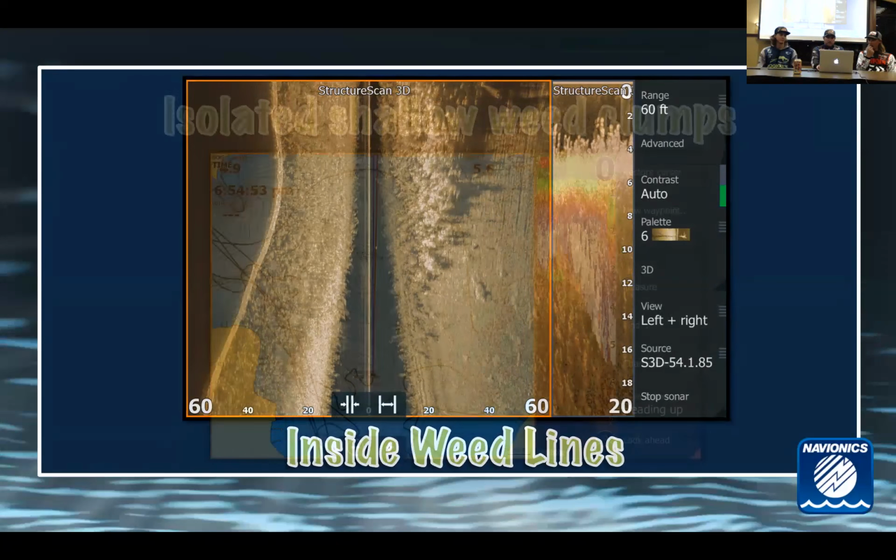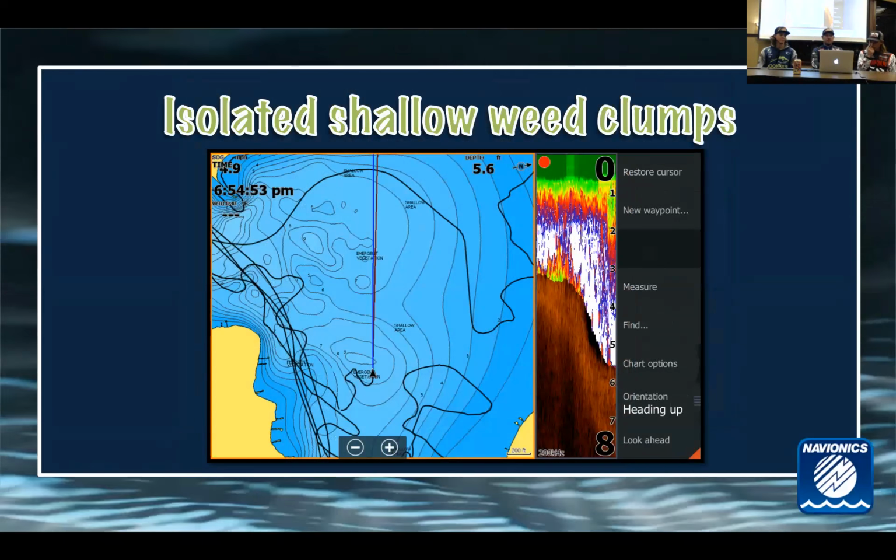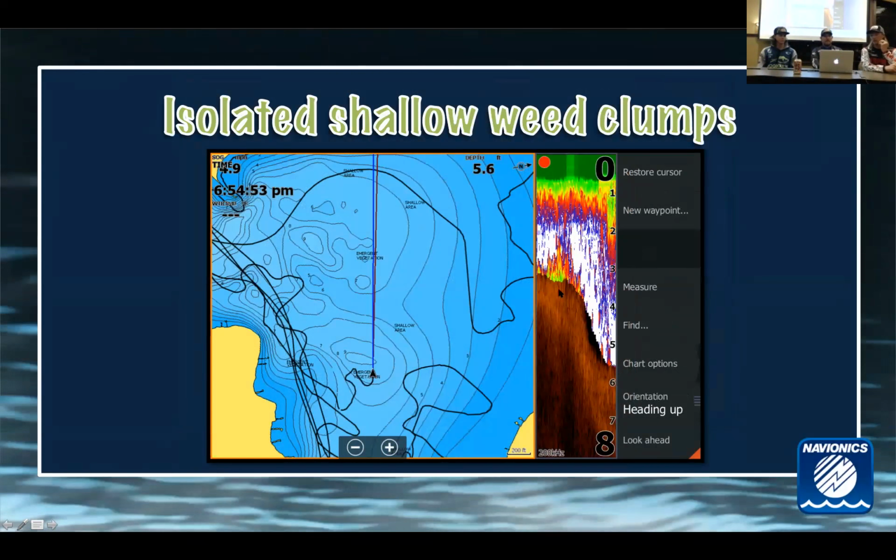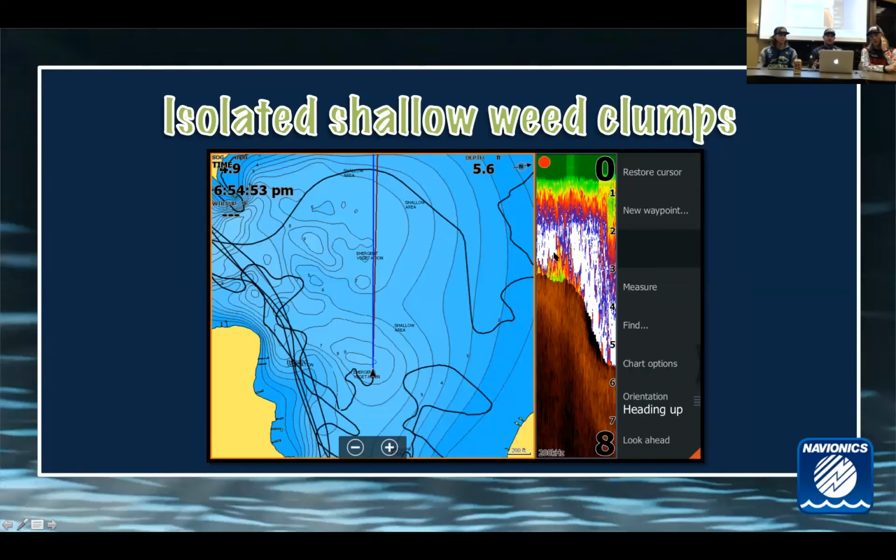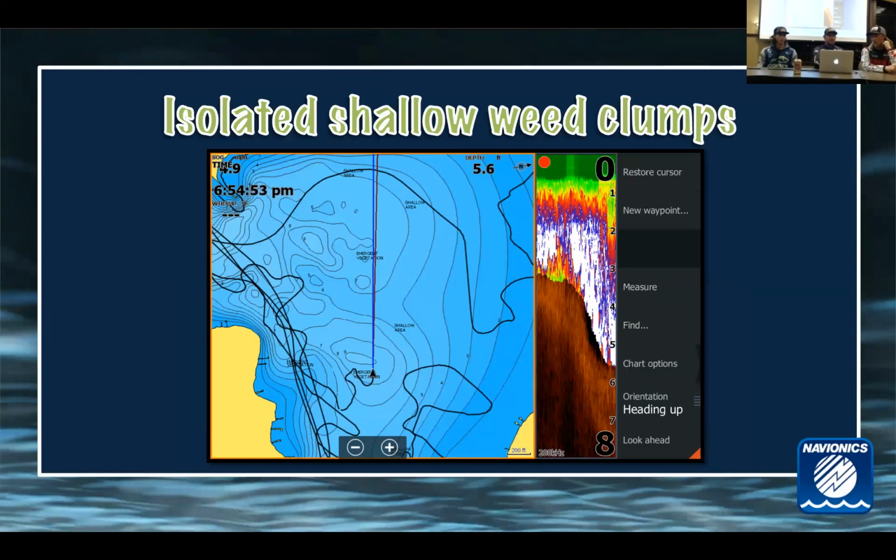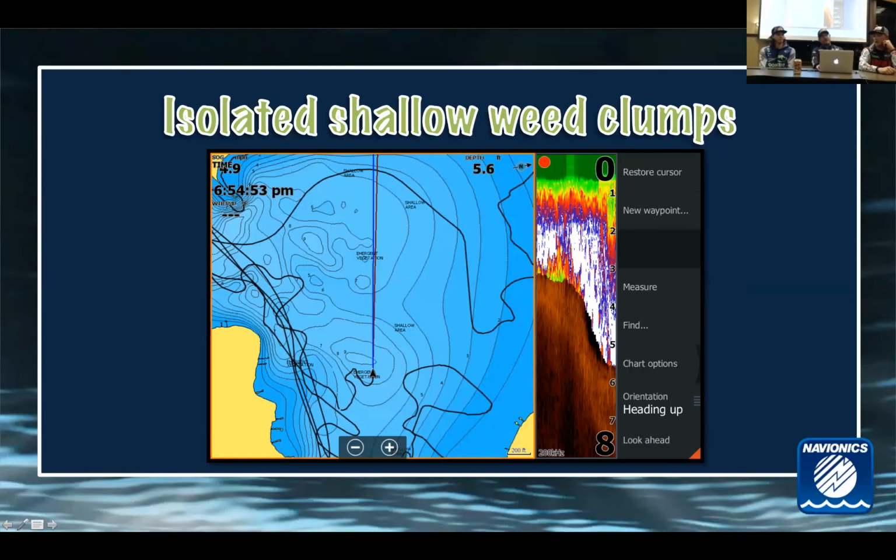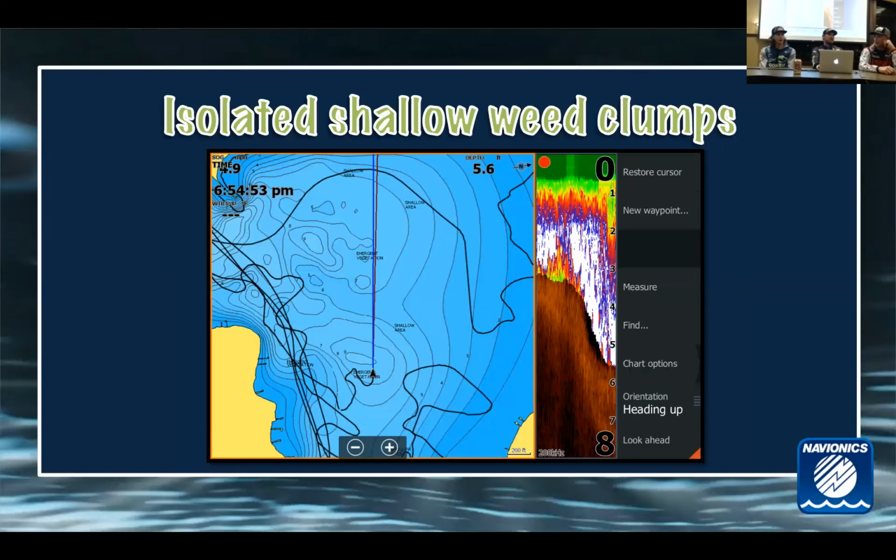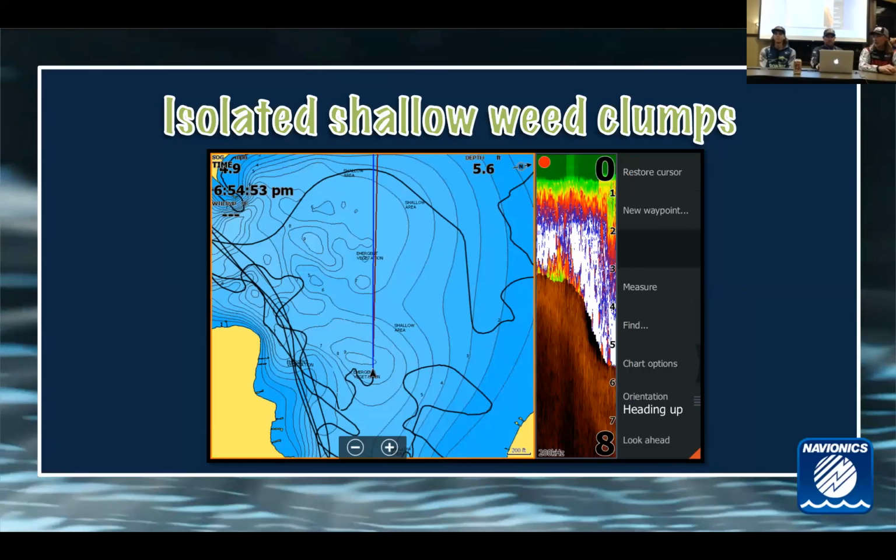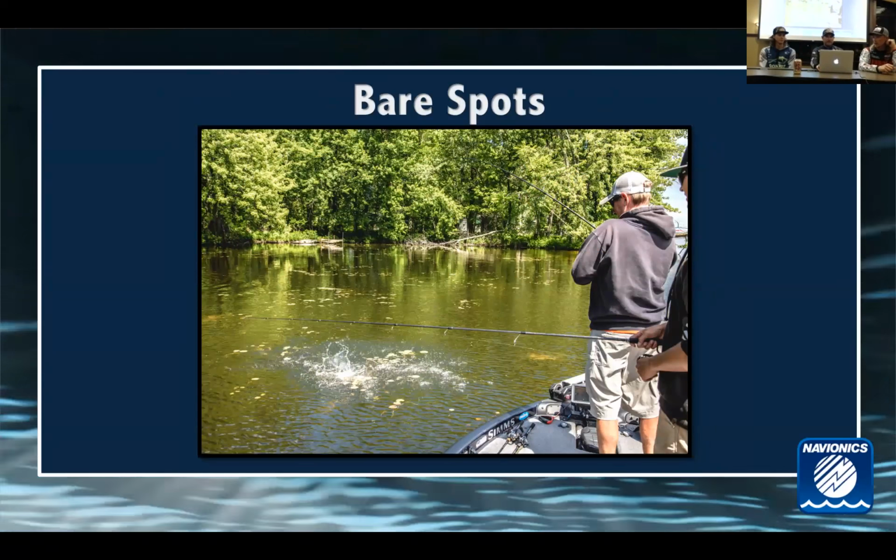Isolated shallow weed clumps. This can be a big one too, especially in the spring. Here you can see on the right-hand side of my screen, we're on a big flat, and these are just little balls of vegetation. Maybe the milfoil is just starting to grow right there. It could be some eelgrass, something like that, right on the edge. These are the type of clumps that we're looking for. I'm showing you graph images, but please know a lot of times it's your eyes. When you're on the inside weed line, you're using your eyes. In the spring of the year, everything's up shallow, the bluegills, everything.